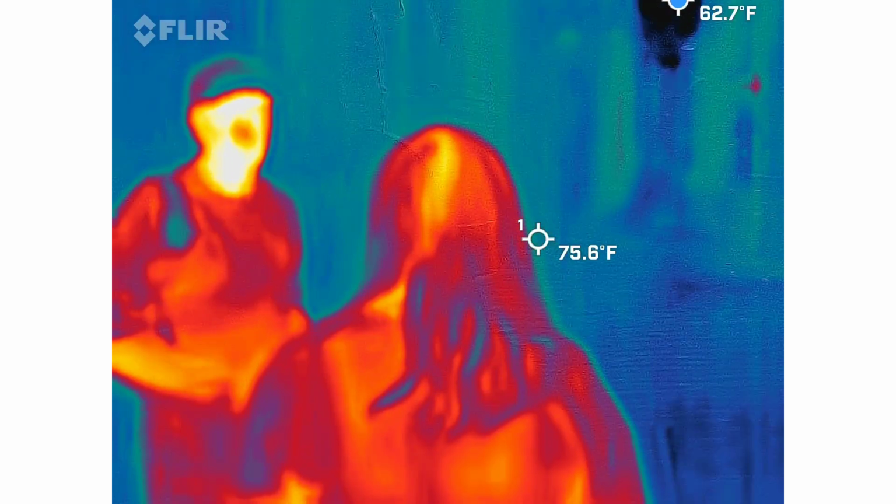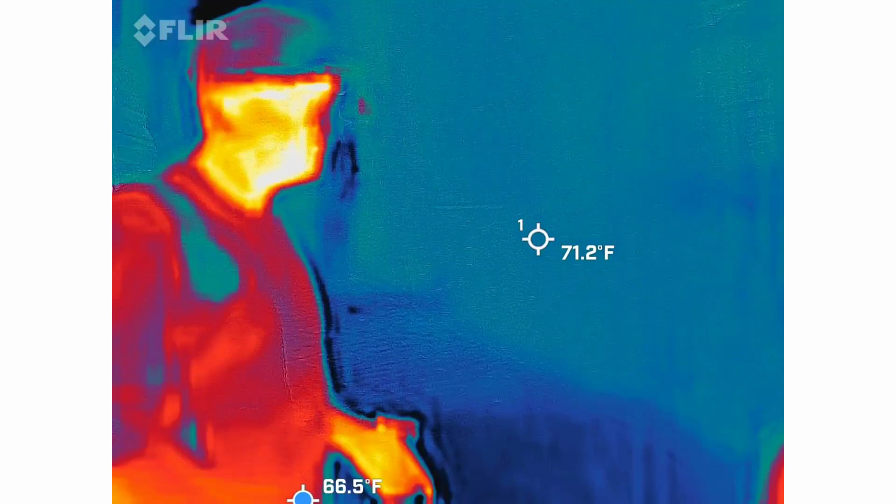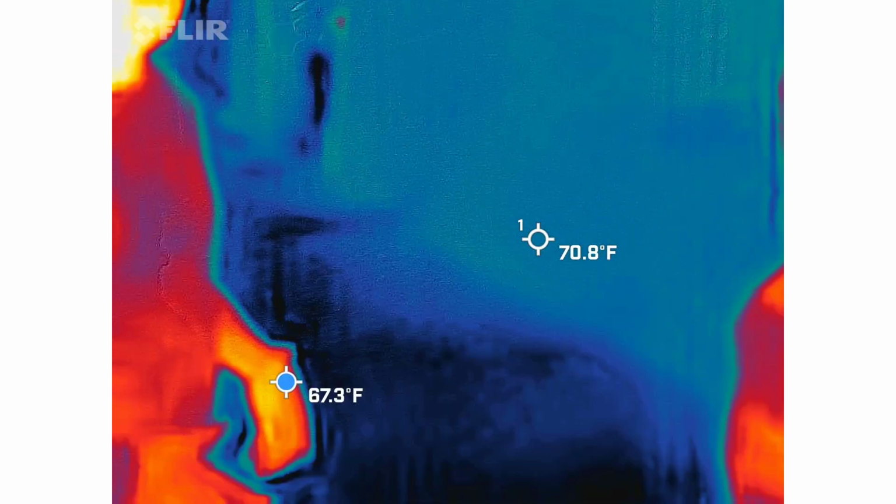Nope. Other than the fact that we're standing on Belgian blocks. Here's why this is actually happening. These bricks have been here since 1739 that we know of. Historians still can't even get it right.